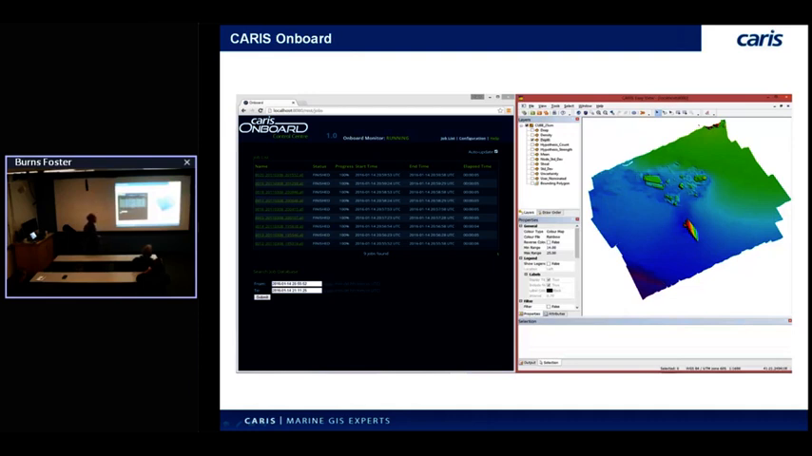The other nice thing is, for a HIPS user, if you're sitting on the same boat that Onboard is running on, because you need the bandwidth for it, you can actually open the HIPS project itself and start cleaning the data as it's acquiring in real time. About 2 years ago, we had added some multi-user capability to HIPS and SIPS projects with the HIPS file. Some of you may be familiar with that.